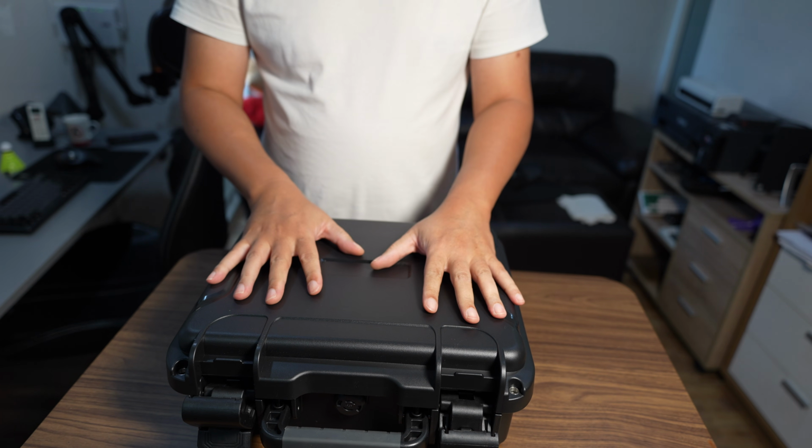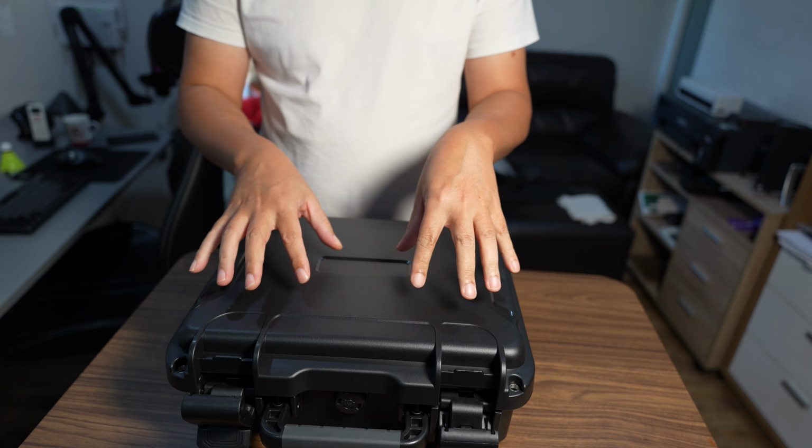3DMakerPro sent me an Eagle LiDAR scanner for testing and review.